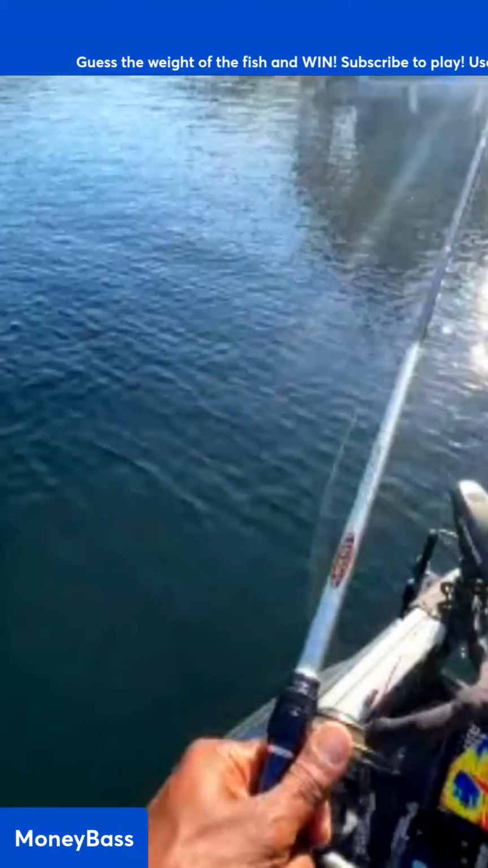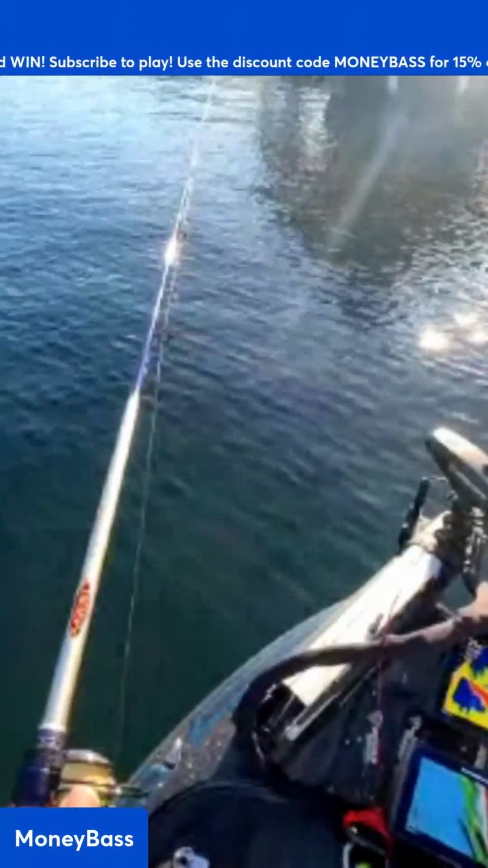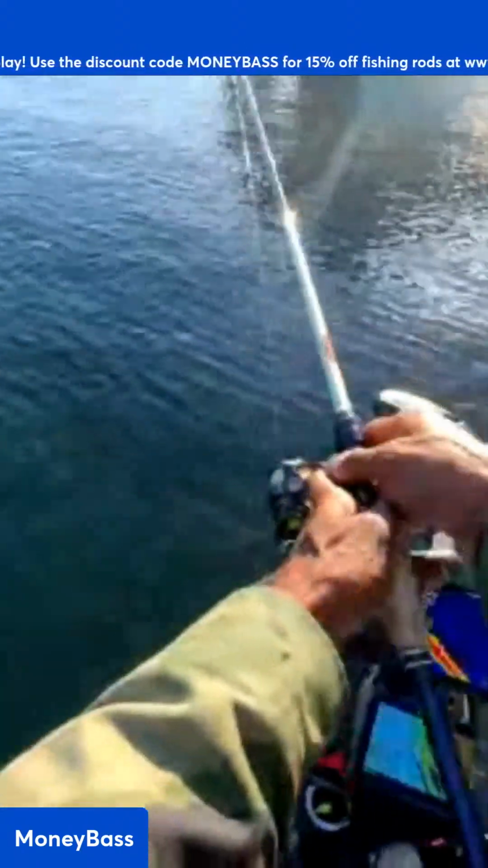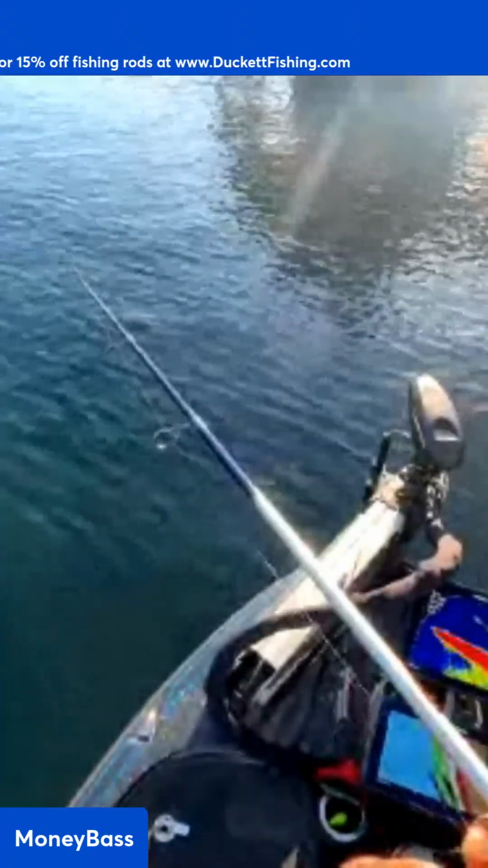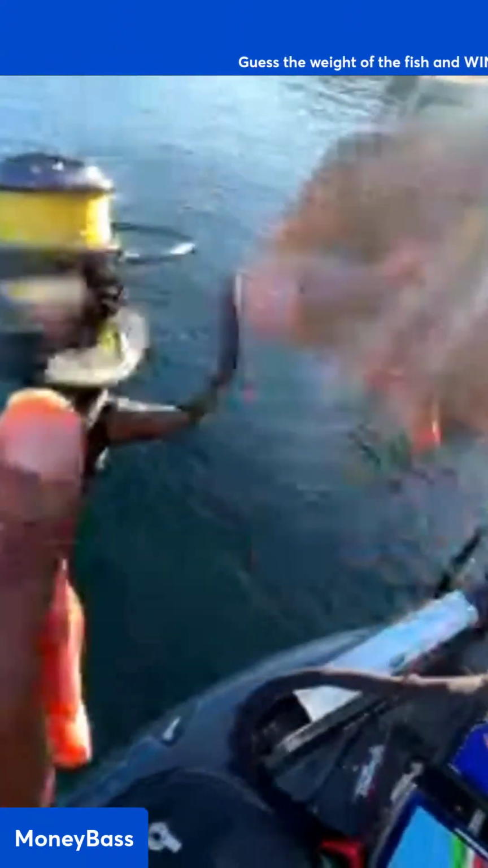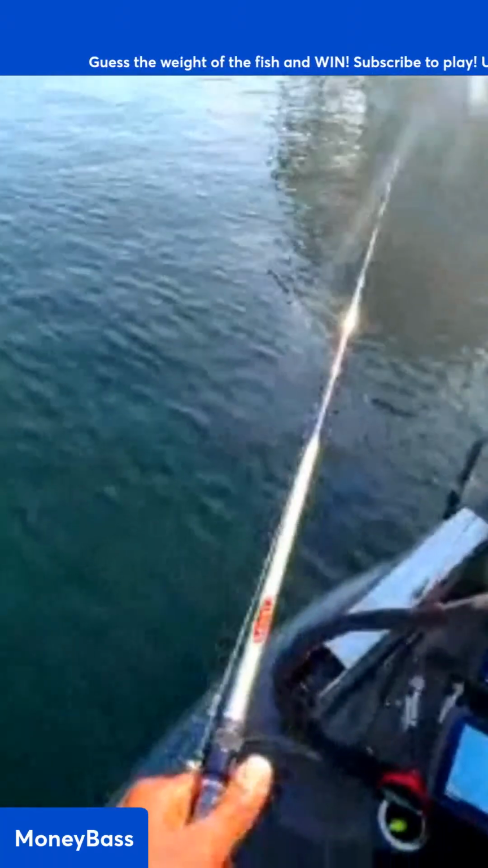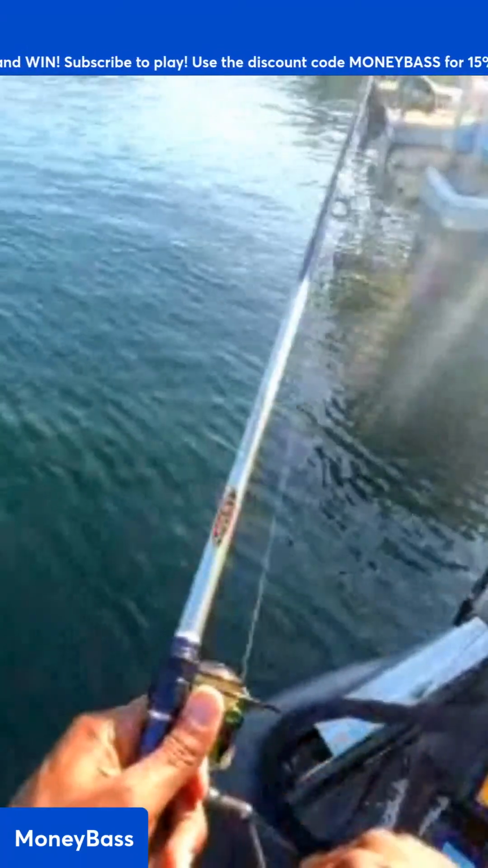Not really seeing too much action around these docks right now. Got that cast right where I needed it to be. Now let's just see if a fish is over there.